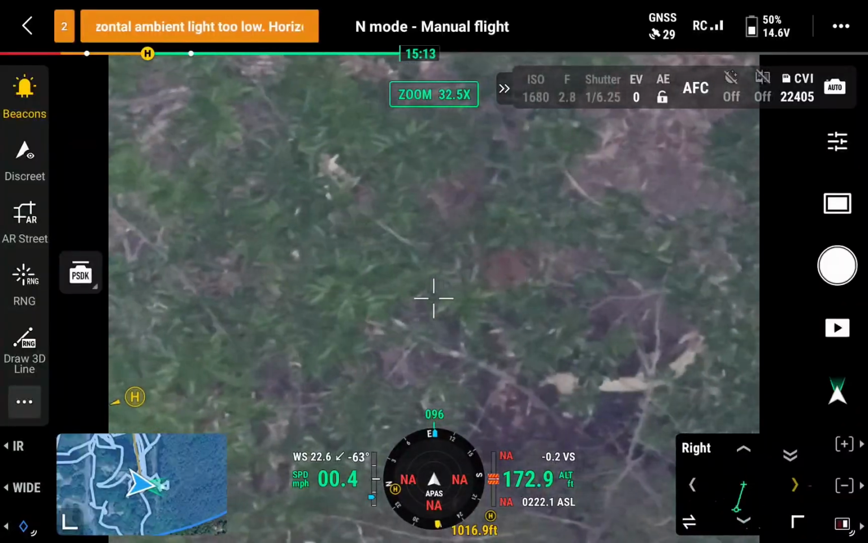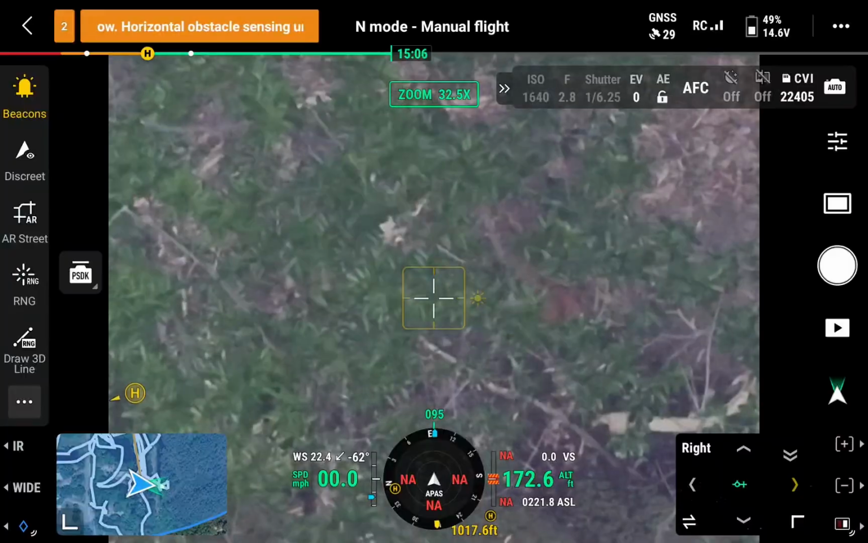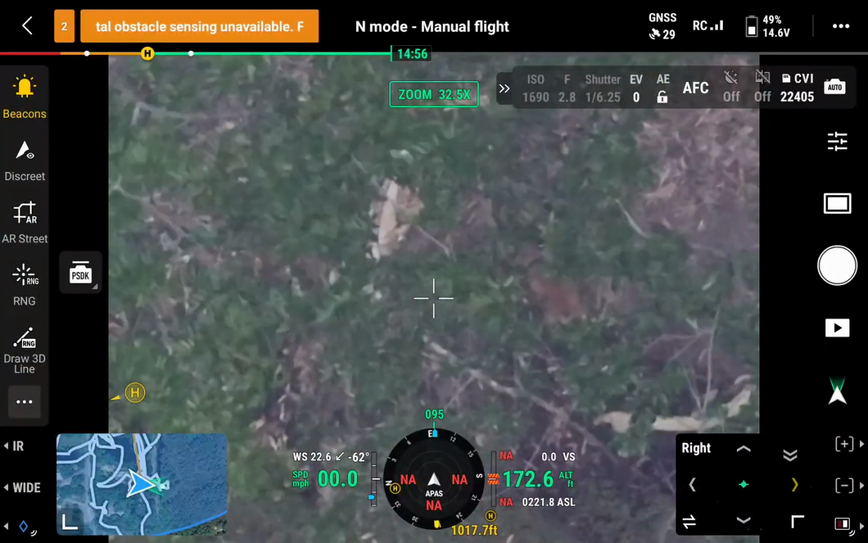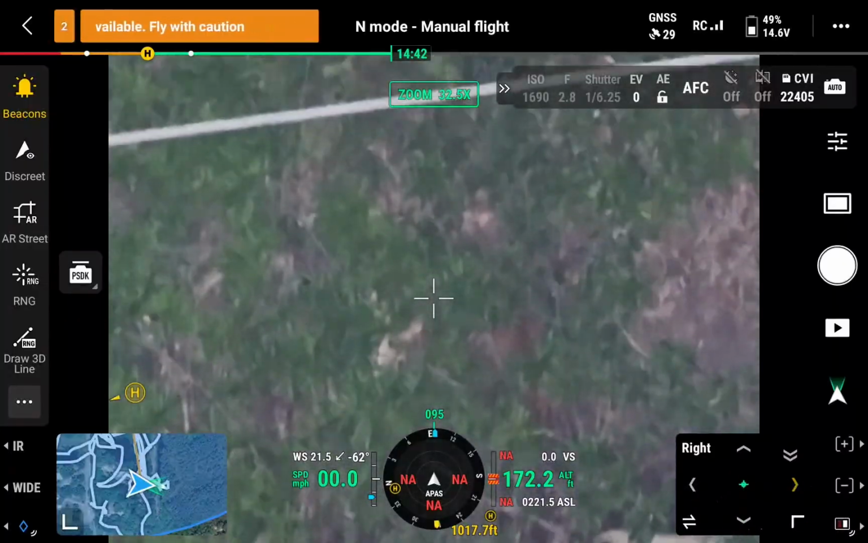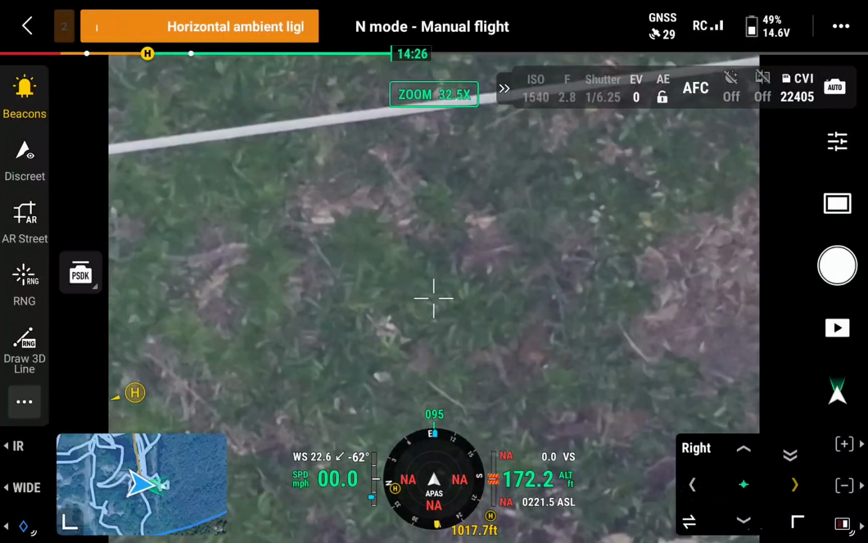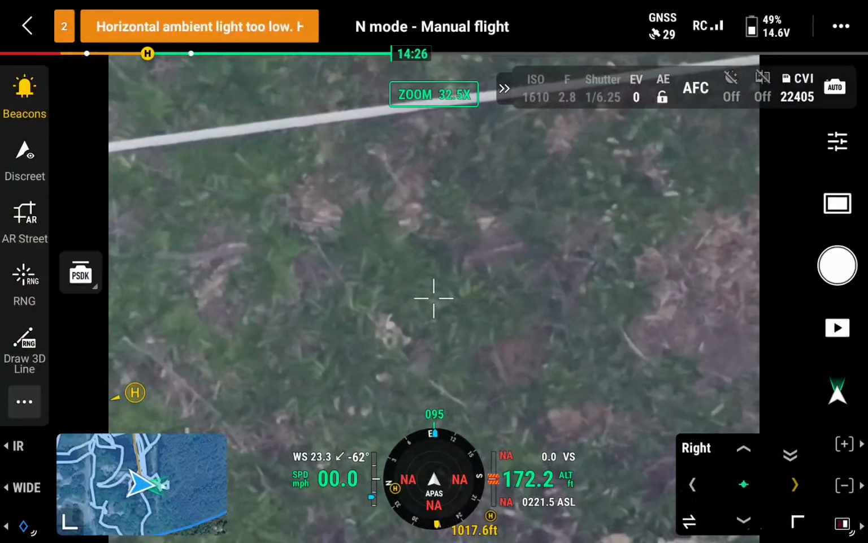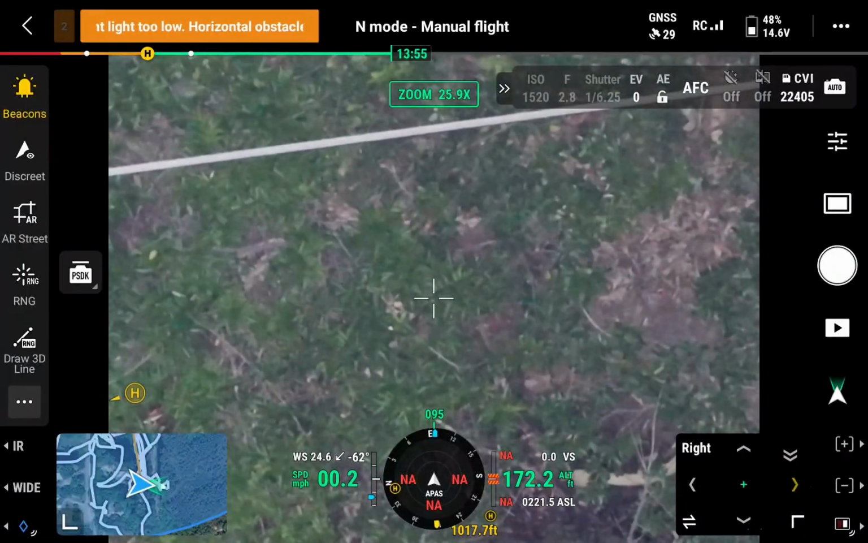I gave the exact GPS coordinates to the family member who headed toward that location. Unfortunately, the terrain was extremely difficult to access safely, especially given the dense brush and challenging conditions on foot. As a professional pilot, my responsibility is to maintain safe, compliant flight operations, which means I have to remain with the drone during the active mission.